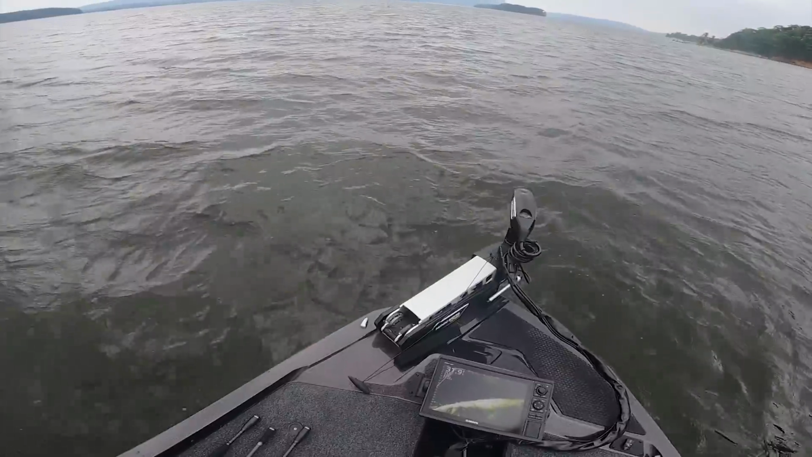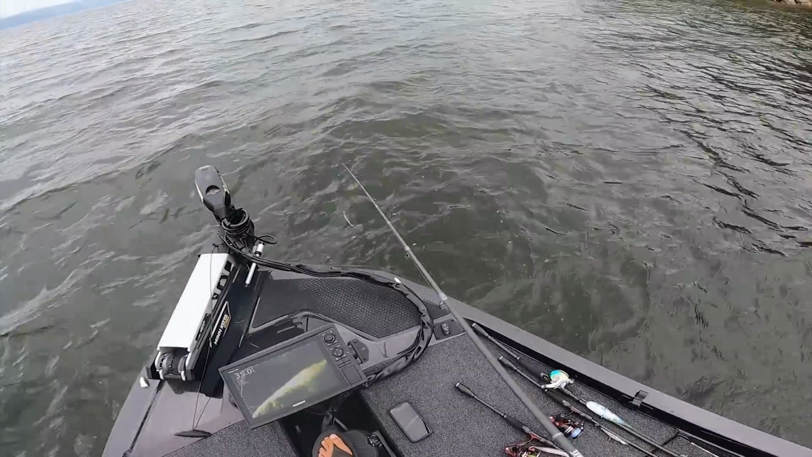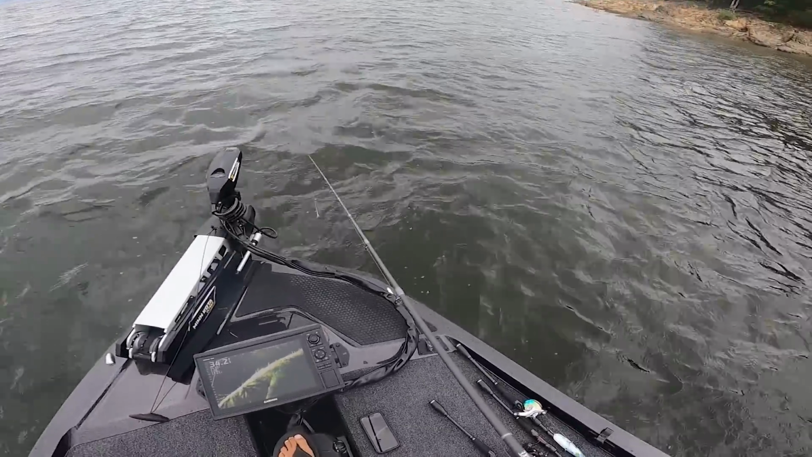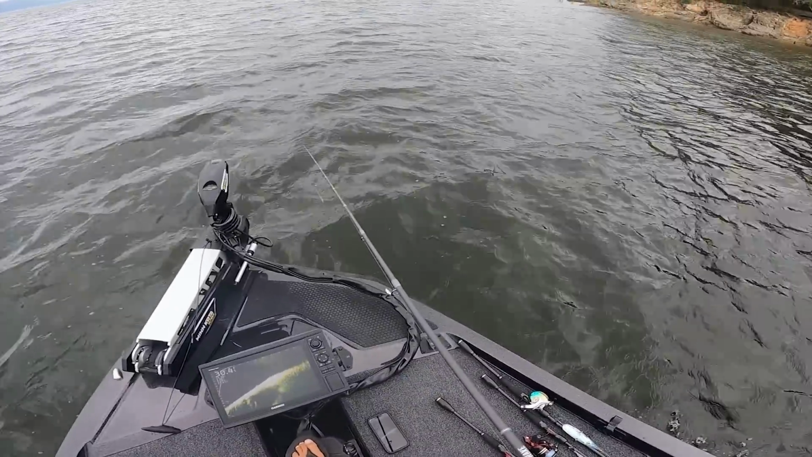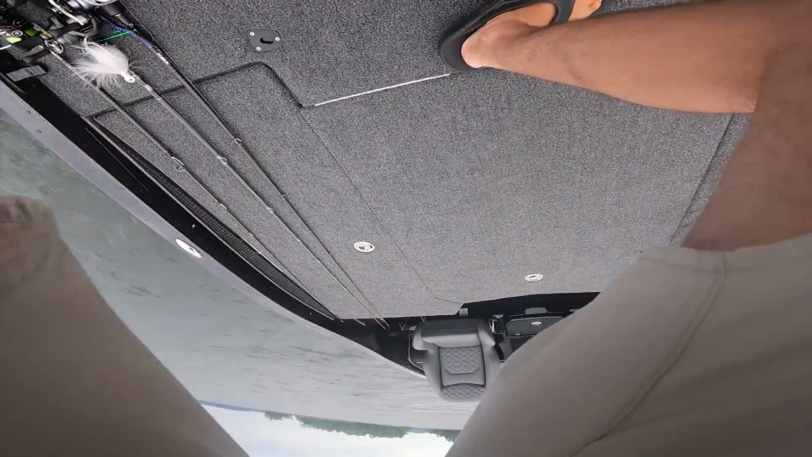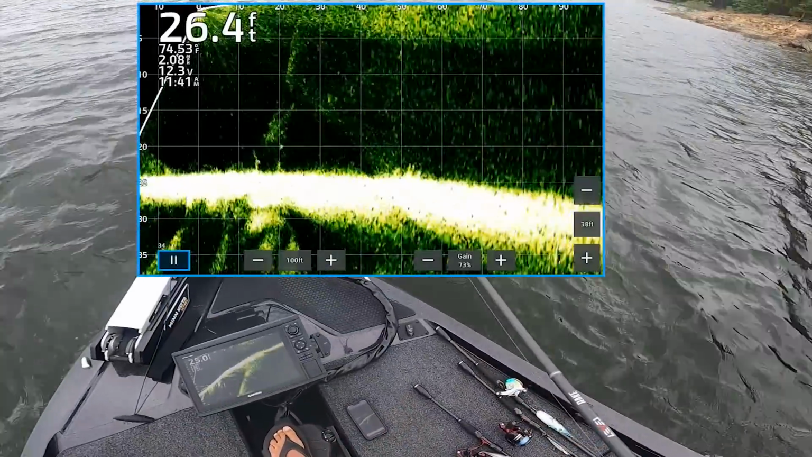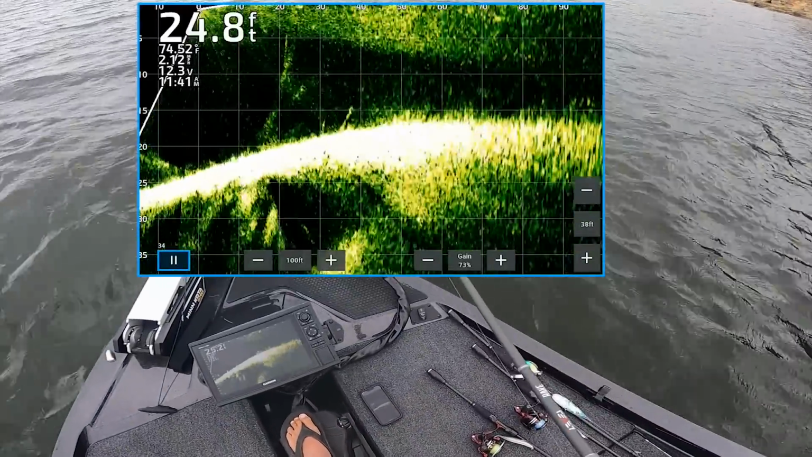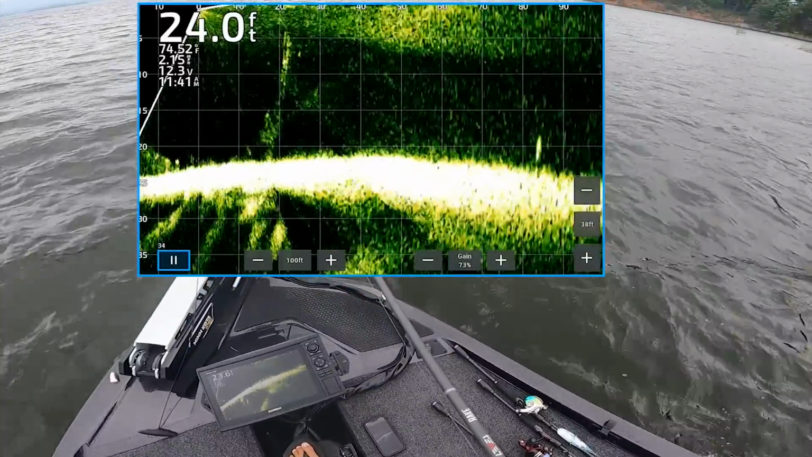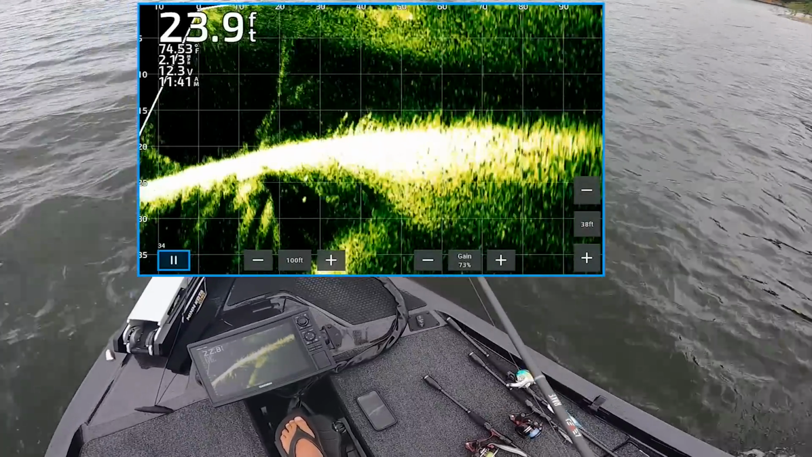I see the ridge up there on that one. It's gonna keep going along, going along.